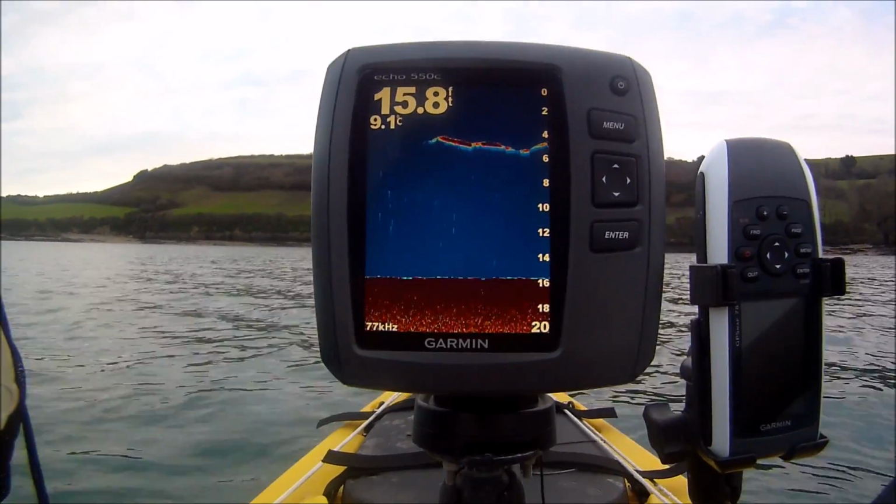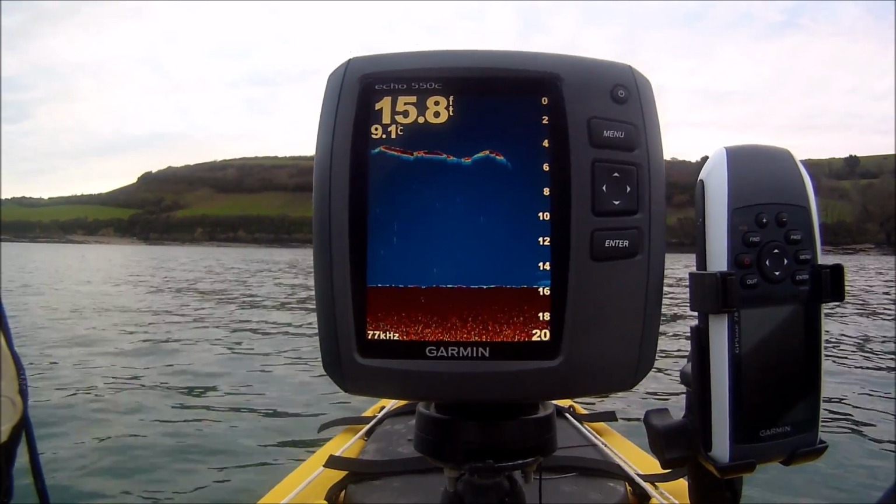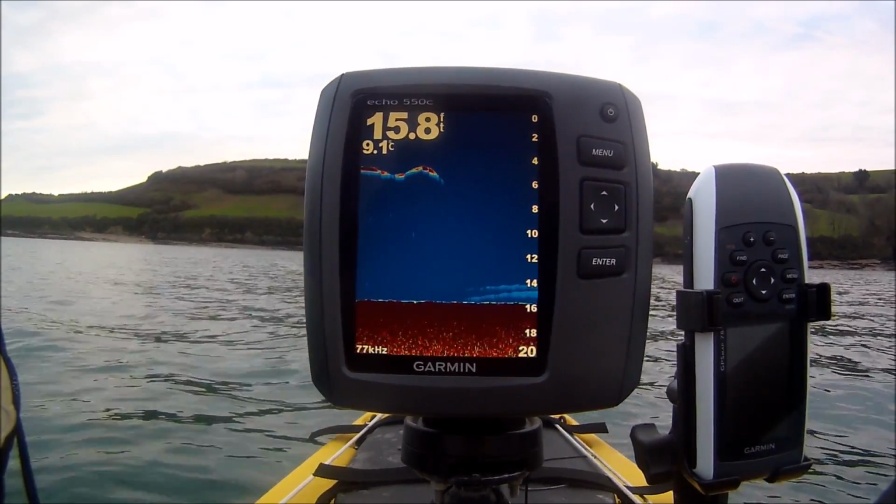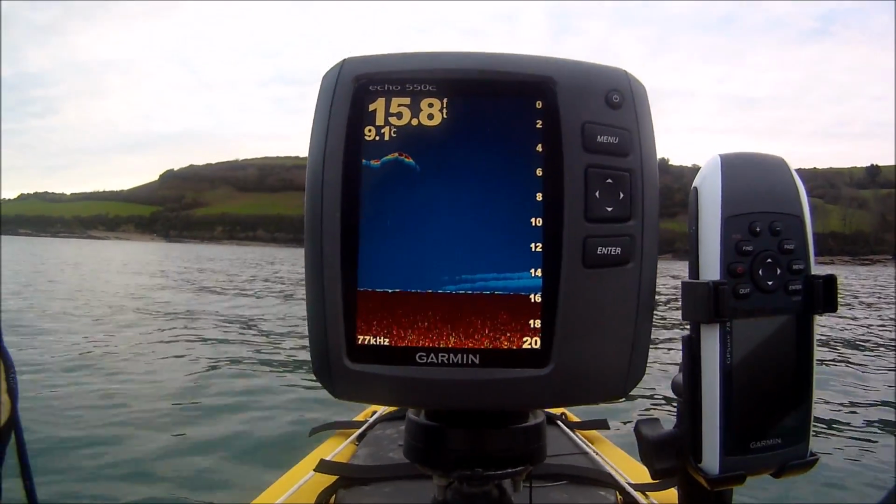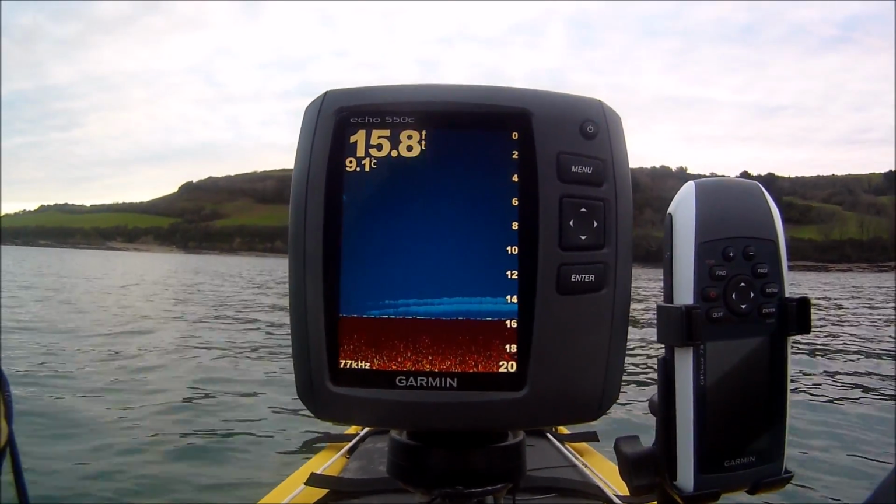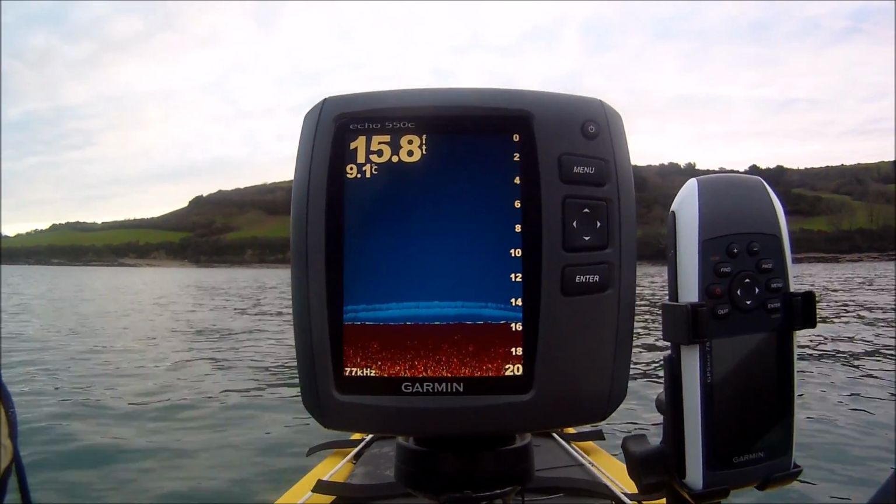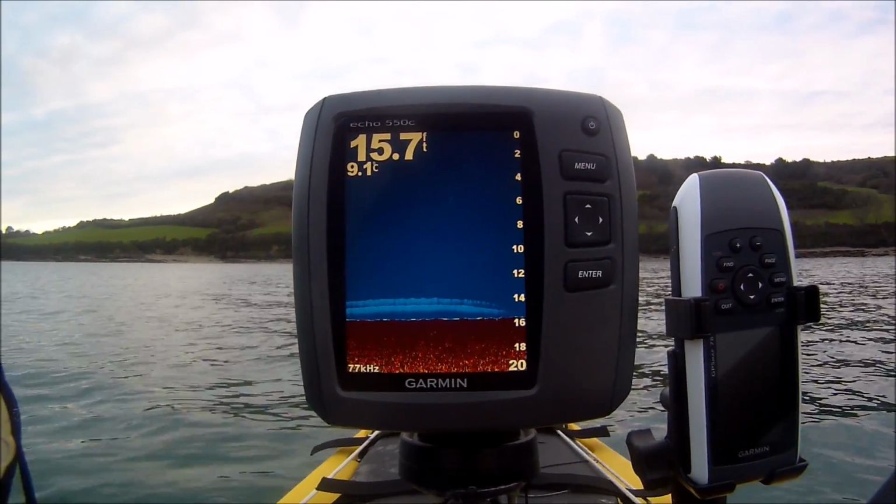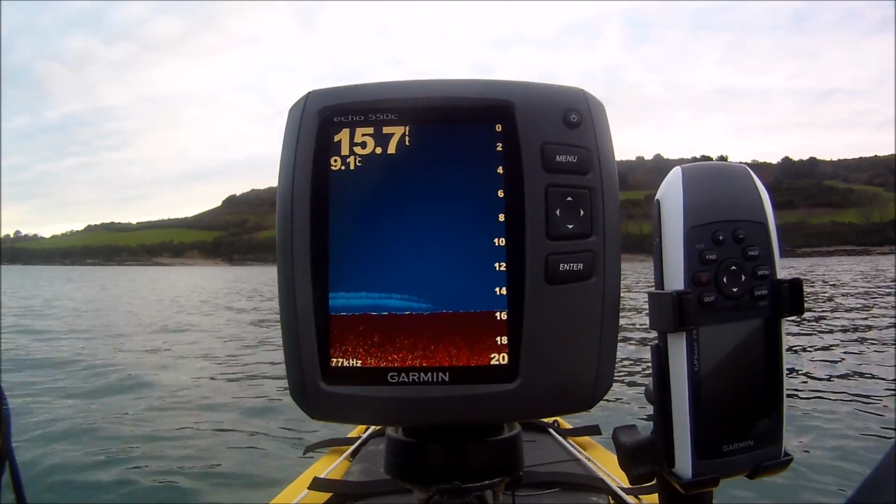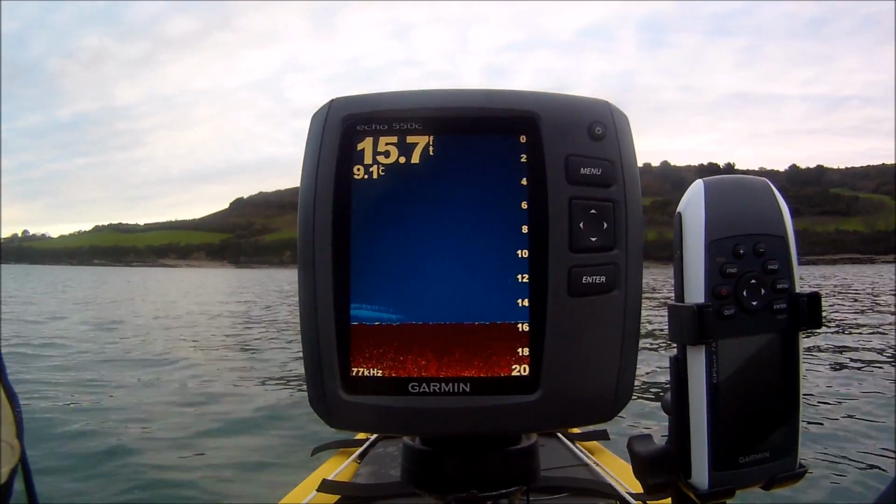Now, the last setting that I would thoroughly recommend is split frequency. This is a dual beam fish finder, and it has 77 kilohertz and 200 kilohertz. The 200 kilohertz sends down a narrower beam and is said to show more detail of the bottom, and is said to be better in shallow water. And the 77 kilohertz sends down a much wider beam, therefore covers more ground. So it shows more of what's down there around the kayak rather than directly below it.